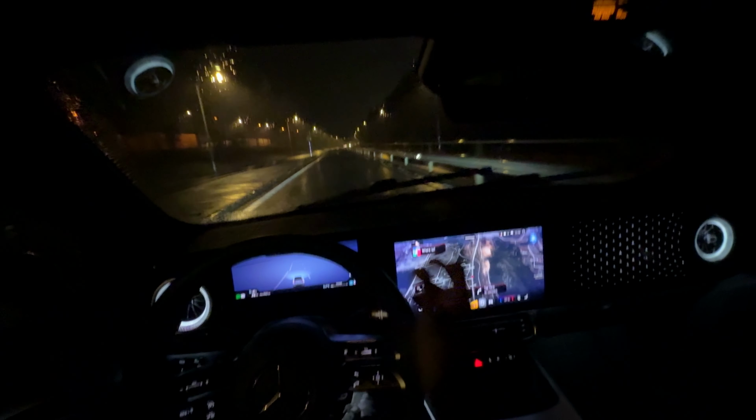But that's it for me in this POV drive. One more look at the interior of this Mercedes, and I would say thanks for watching.